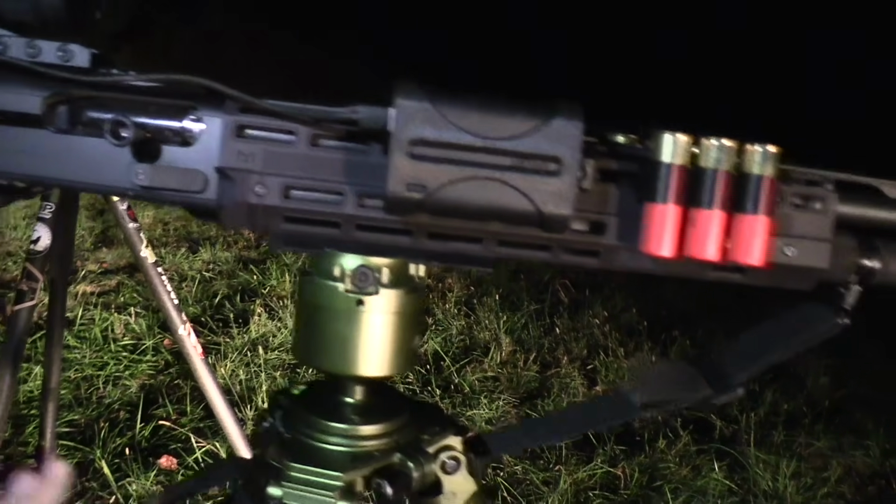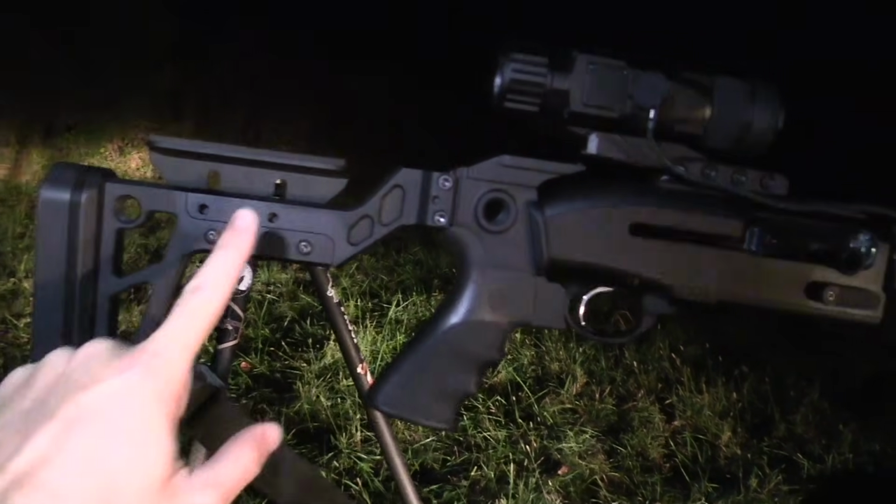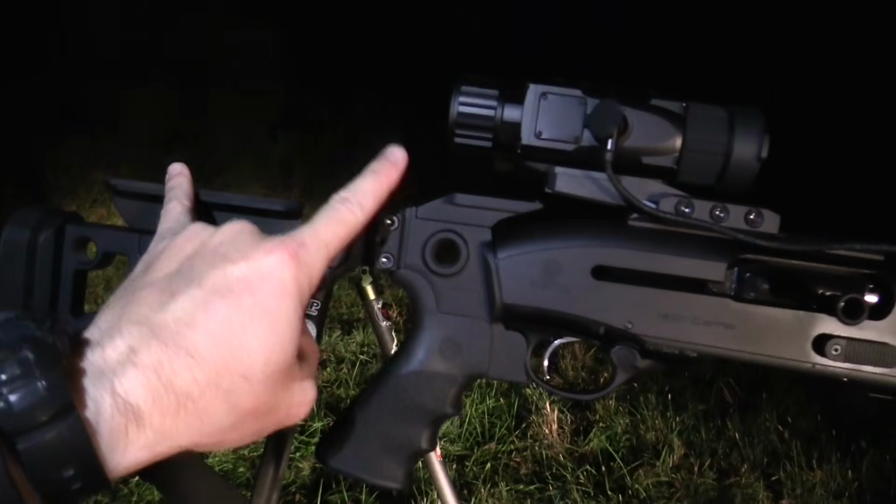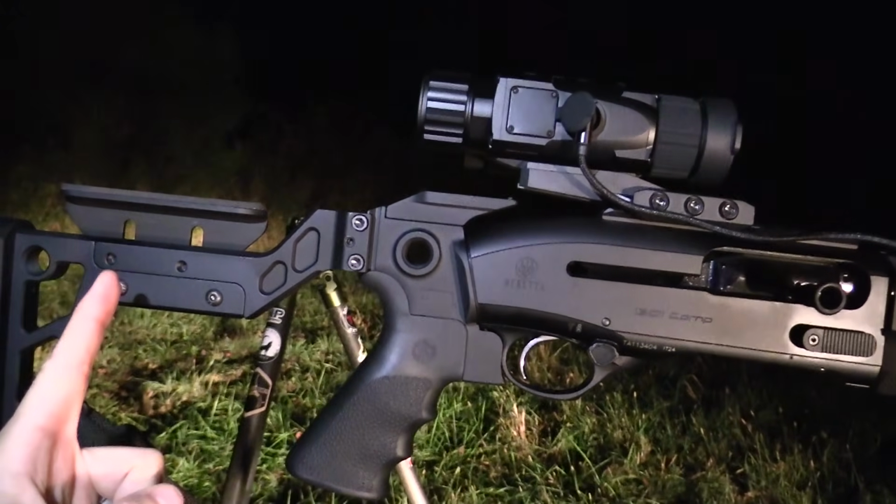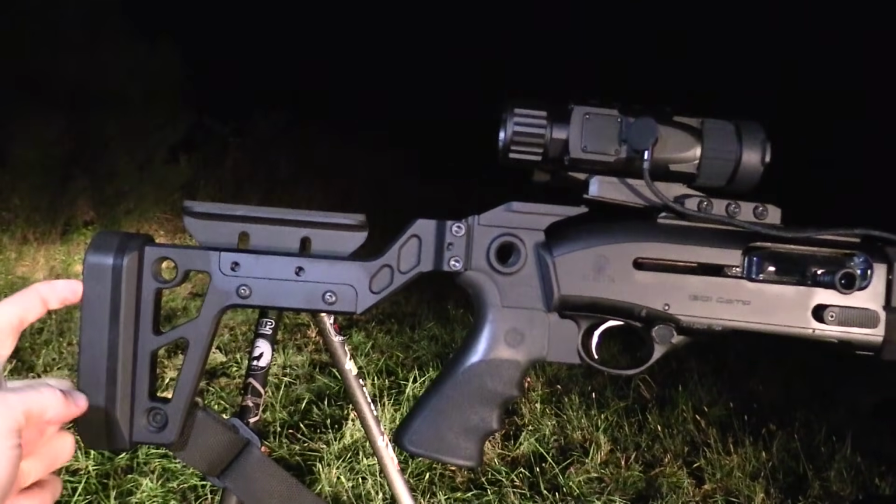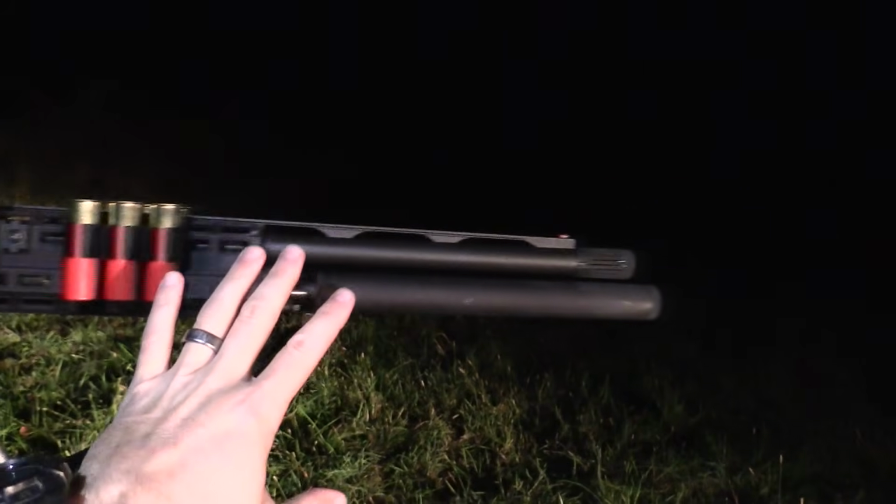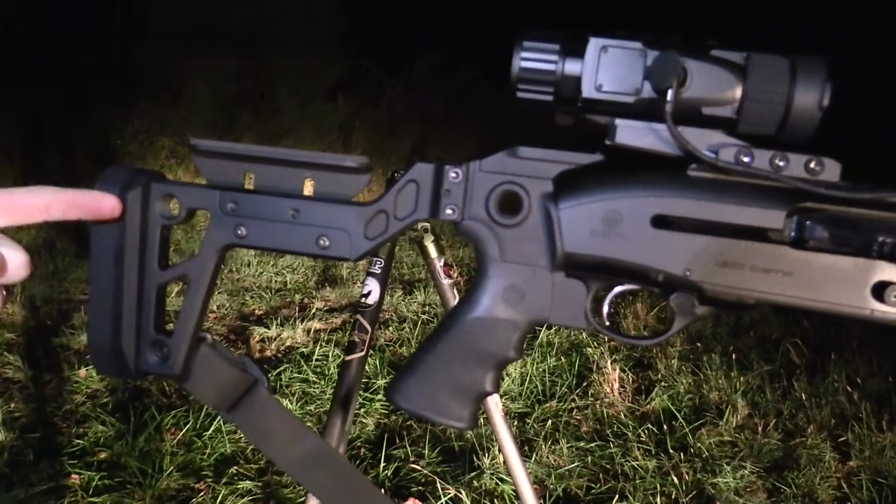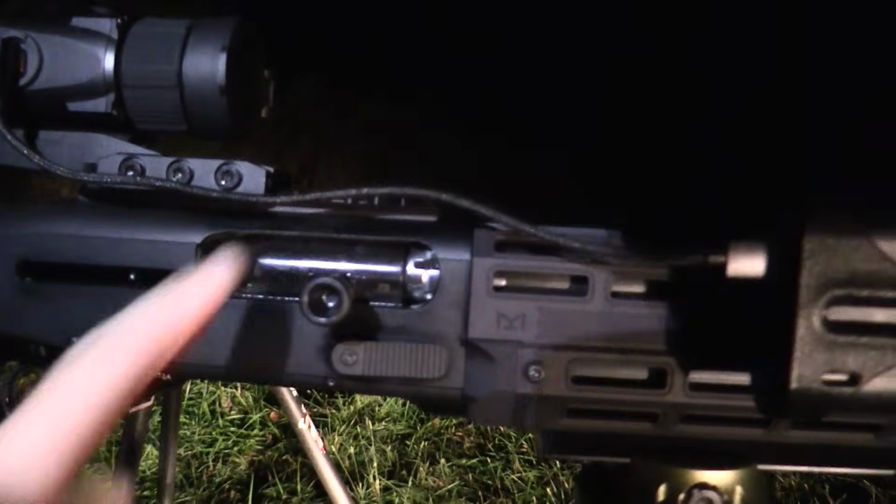And then back here, this cool little contraption is a chisel machine stock. The reason this is a big deal is because these thermals do not necessarily have the best eye relief, so you need that shorter length of pull, which is very difficult to get on shotguns, especially one with a little bit longer of a barrel. This isn't a long barrel, it's only a 24-inch barrel, but this chisel machining gets you a little bit closer to the optic and allows the optic to be fully mounted onto this Picatinny rail.